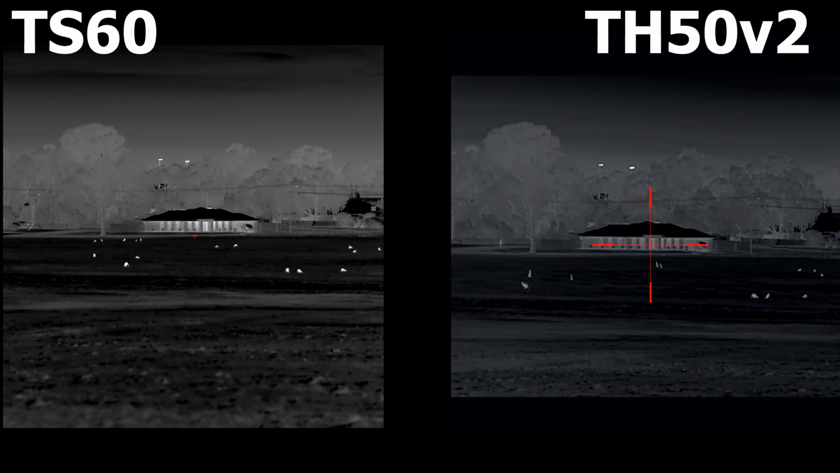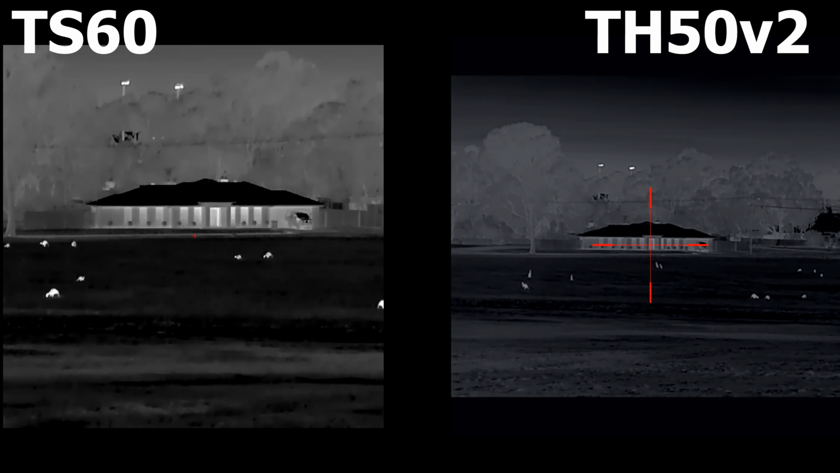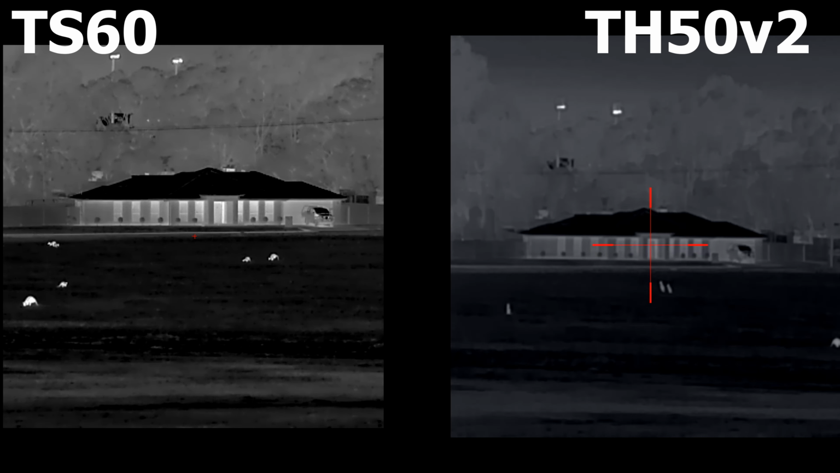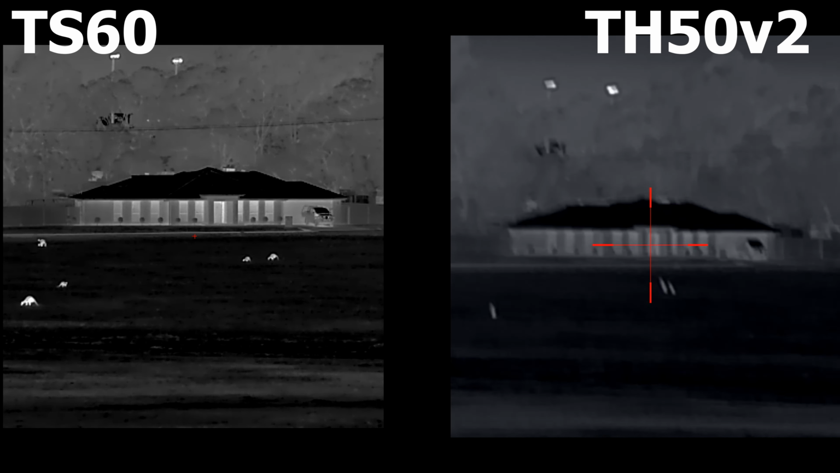This is 3x zoom. This is 4x zoom. Now we'll go up to probably where I use them the most. I'll typically go up to about 7. And if I've got picture-in-picture on, that gives me a 14 times little window at the top of the screen there, and lets me go for a very close shot.